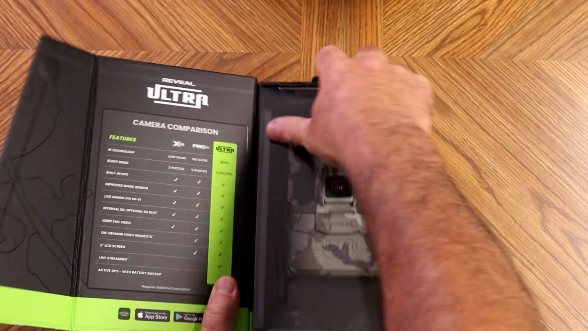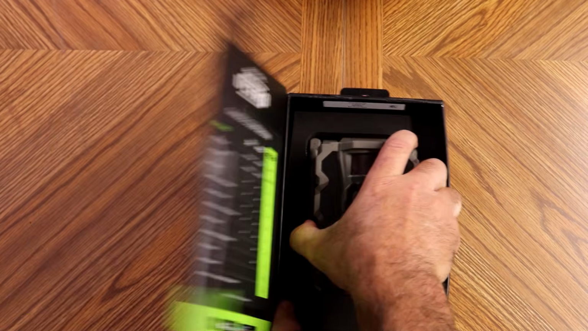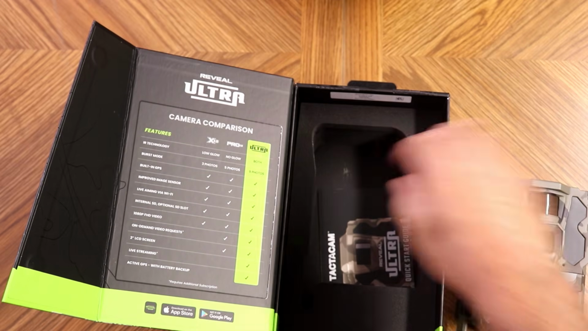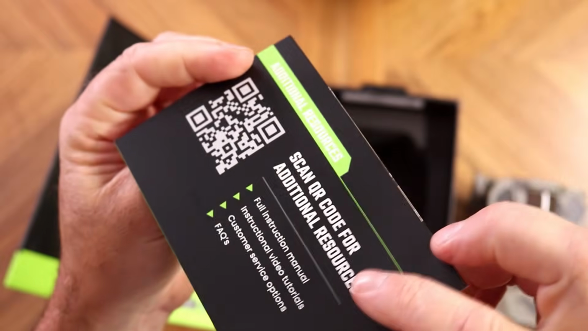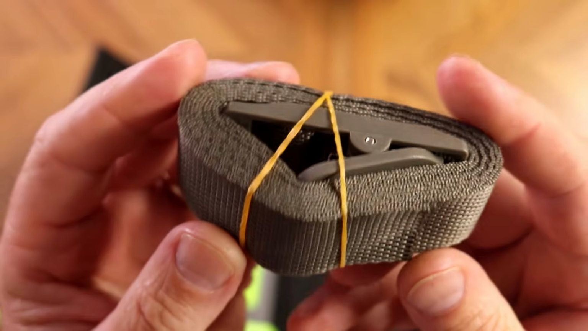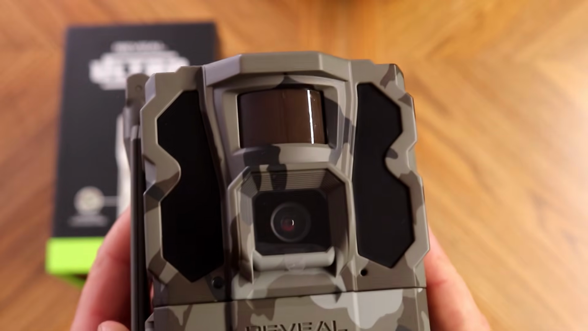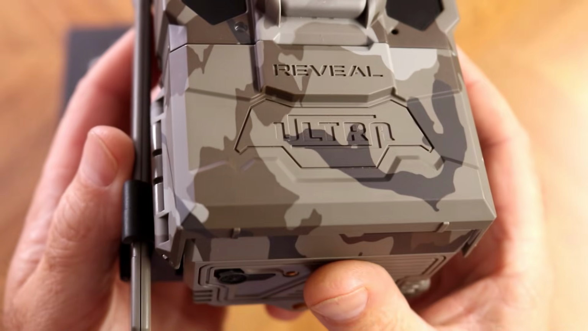Now, if packaging says anything about a company, this packaging screams quality. Now, I realize in the end the packaging doesn't make the camera work any better, but I was impressed with the Ultra's packaging. The Ultra now offers active GPS. The camera also gives the user the option between no glow or low glow. That's right, you can switch between no glow or low glow, simply going into the app and selecting whichever is going to work best in your area.